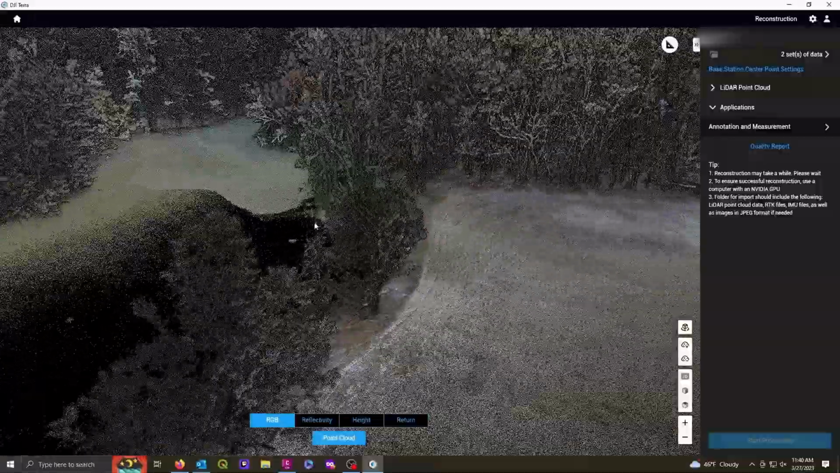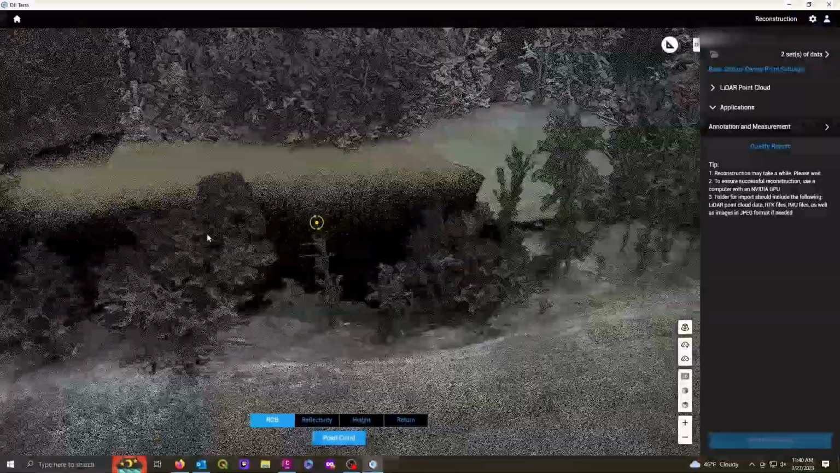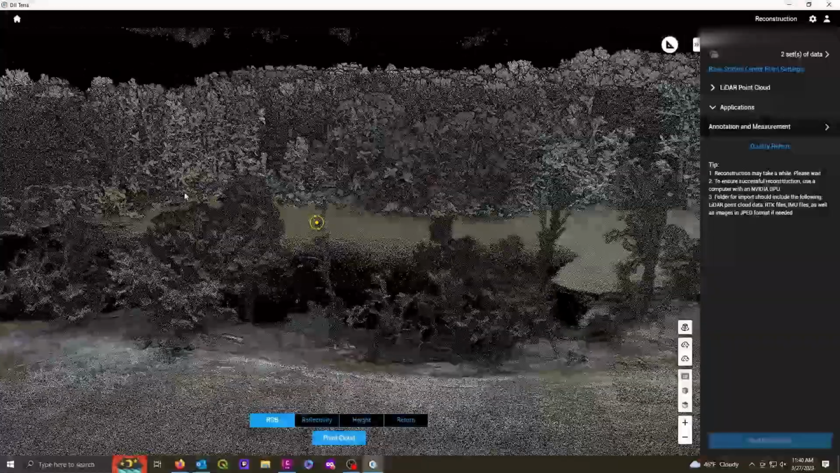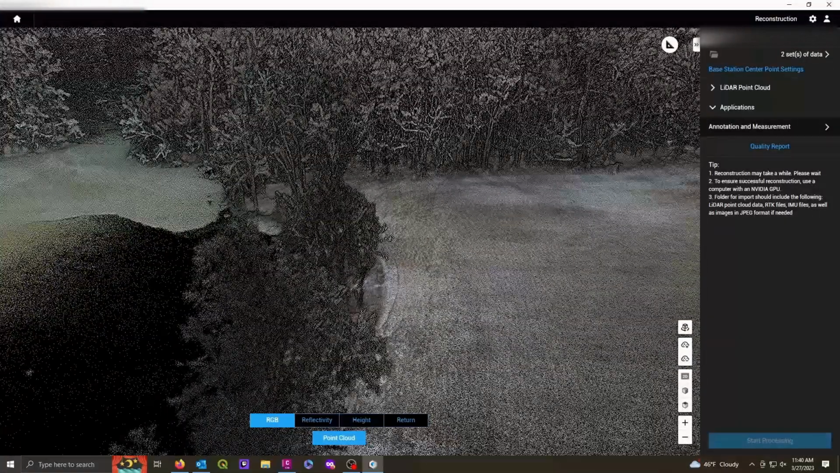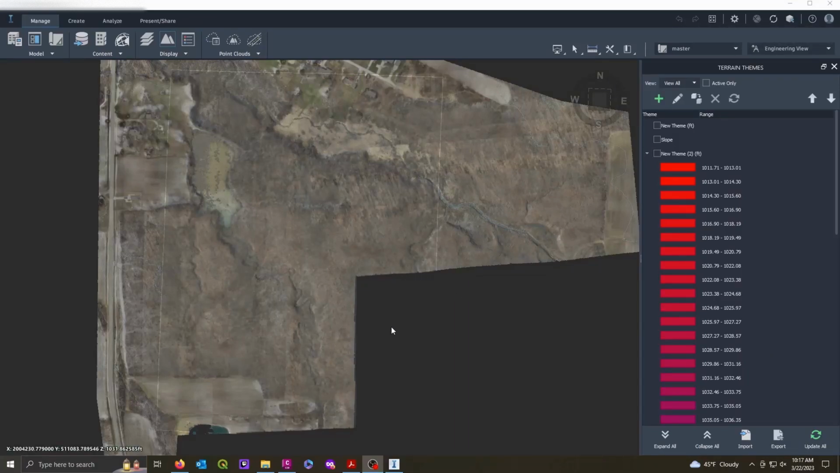Here's the pond. You can see the pond is missing some data there, and that's because the water will absorb the laser from the LiDAR and it doesn't reflect back. You can see part of it shows real well. It's because it had ice on it.